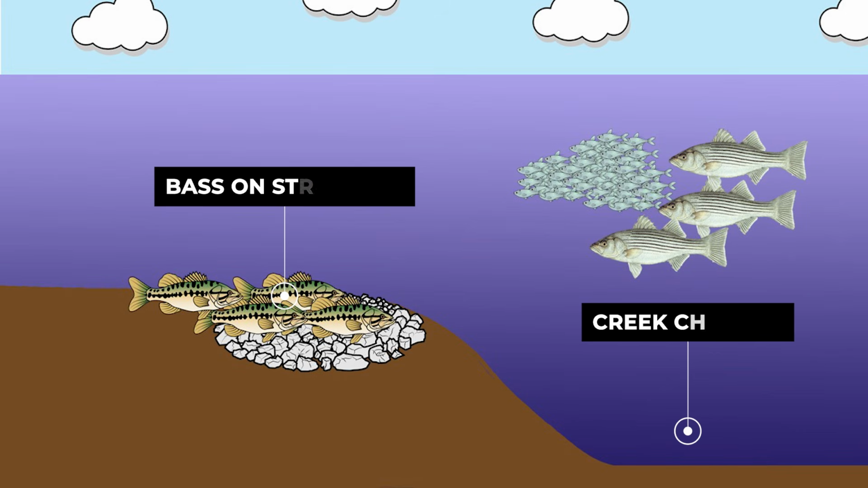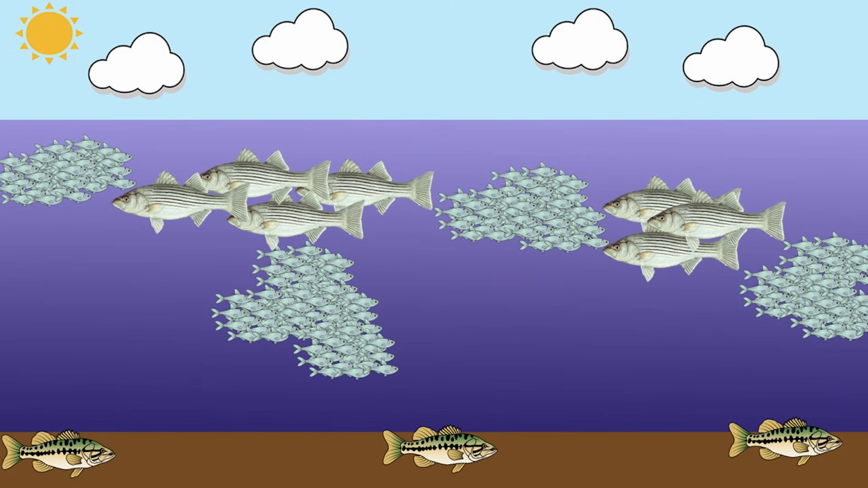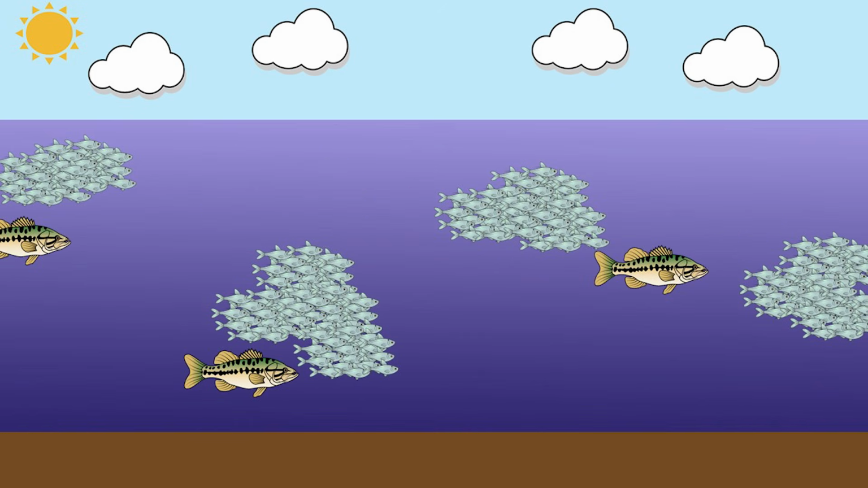They're just going to be setting up on a piece of structure close by. Now, a lot of times if you have striper in an area, the bass are really tricky to catch. And the same thing happens if you have a lot of shad in your area. If there's too much shad in a specific area, the bass will get so keyed in on those shad that it makes it hard to target the bass in that area with artificial lures.